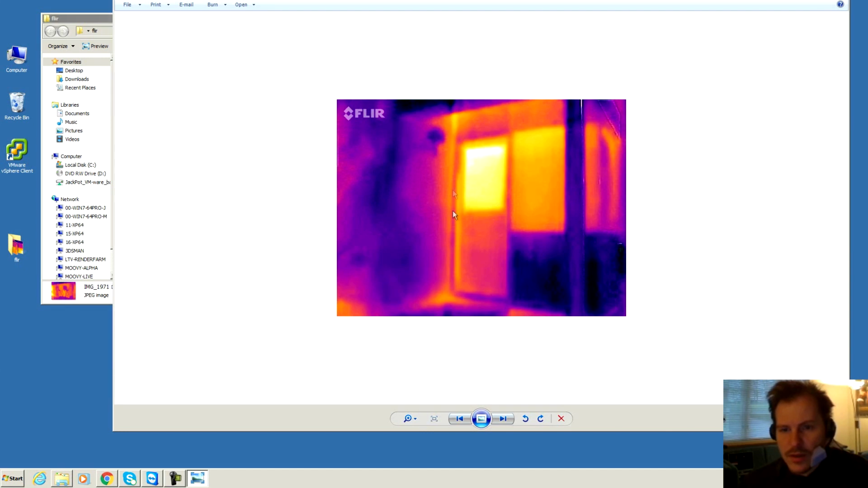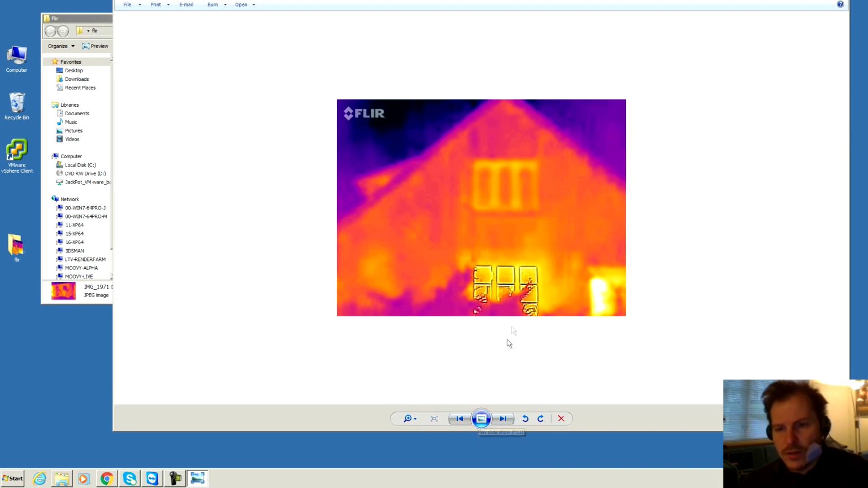And the same thing here, there's a hot spot down there, and that shouldn't really be there. So there's some more areas that I can go look at and correct. This is the look of my house. The kitchen is down here. It seems I have the light on in the kitchen, and it seems that it's better to turn off the light. It gives a more correct picture.